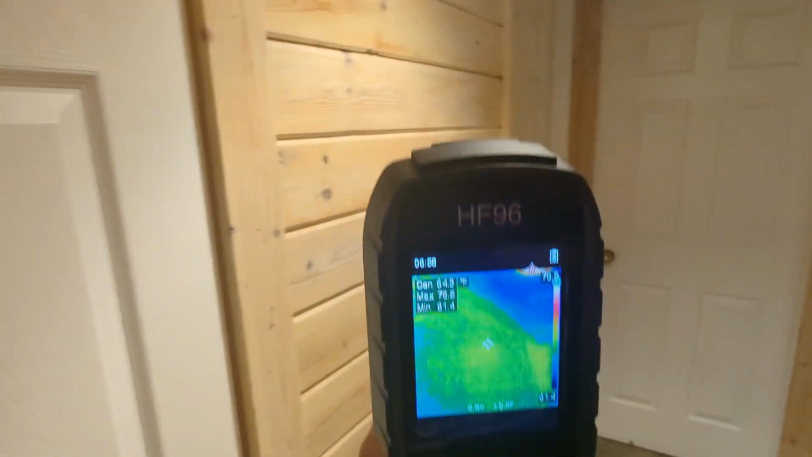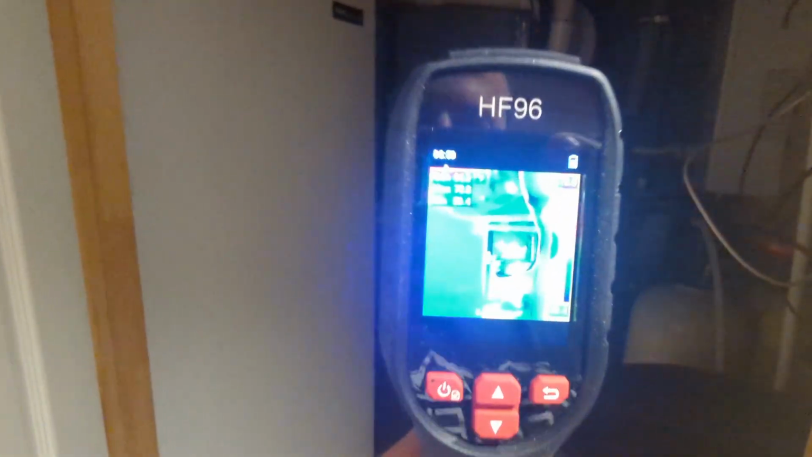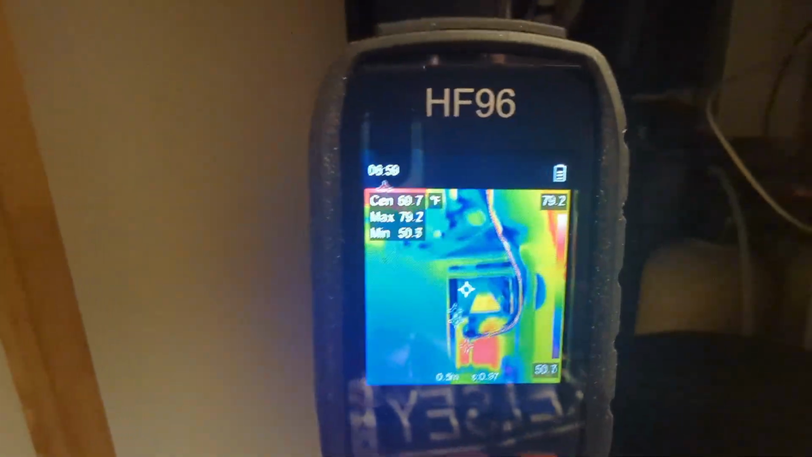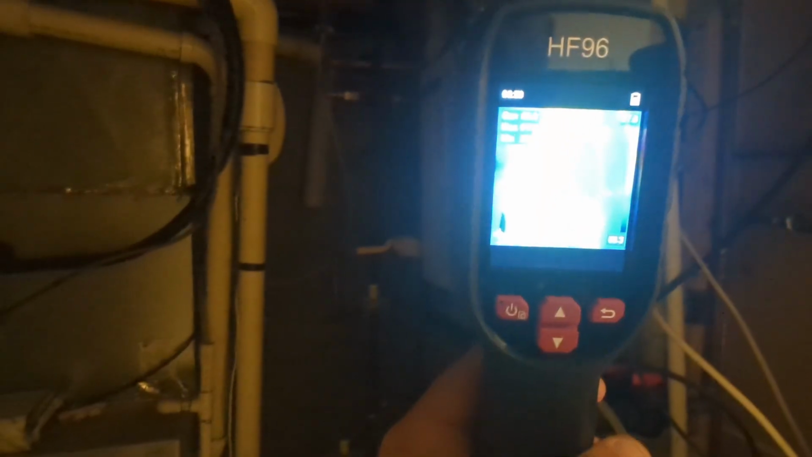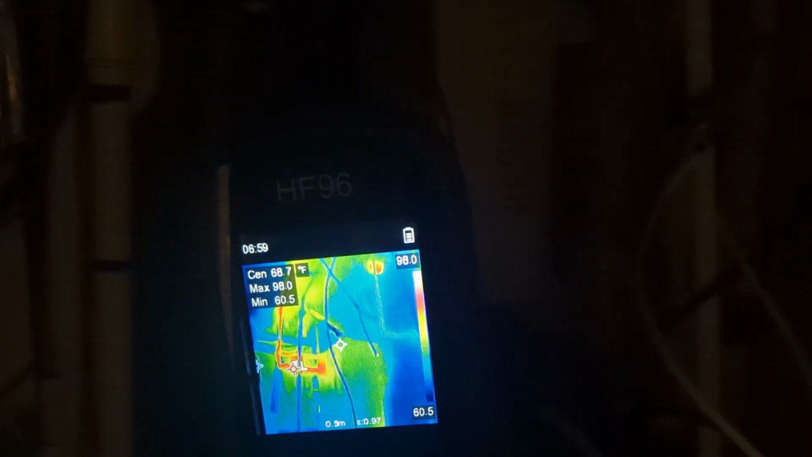So let's go into kind of our room right here. Let's see, get close up. There we go. So you can see there's our air conditioner right up here. Got our tankless water heater, if I focus in on that, hopefully. Let me adjust this so I can. There we go. So you can see that hot line going out.